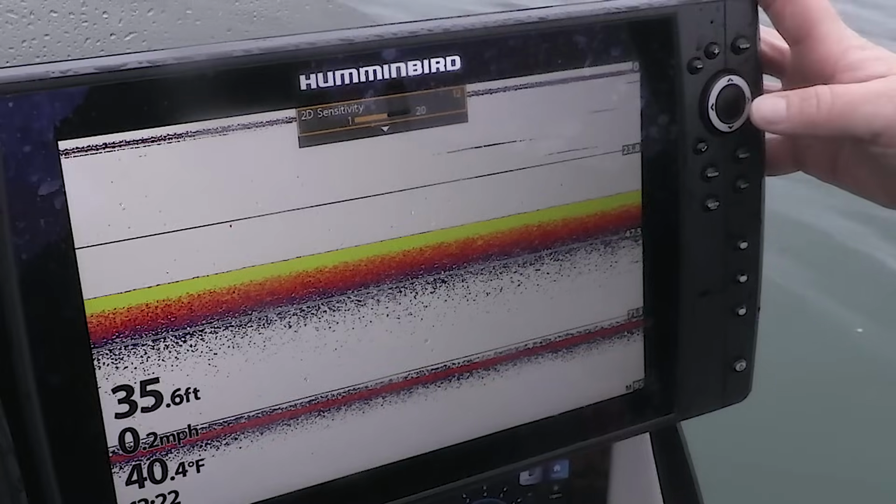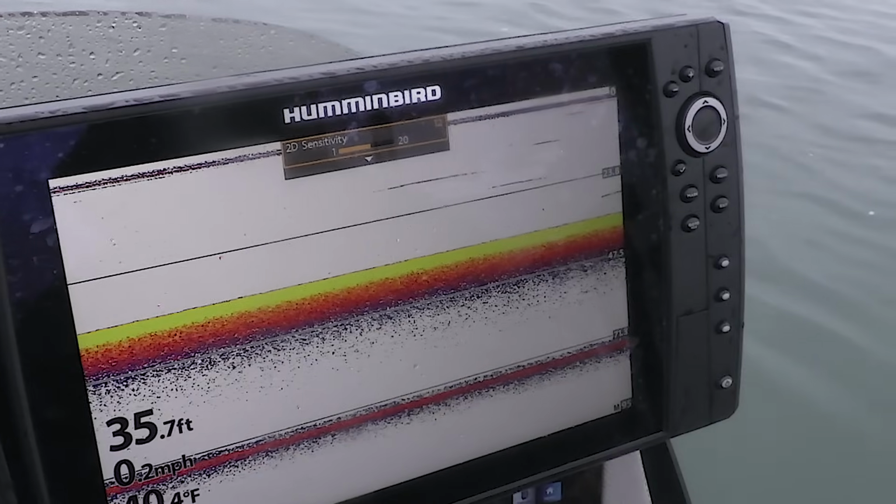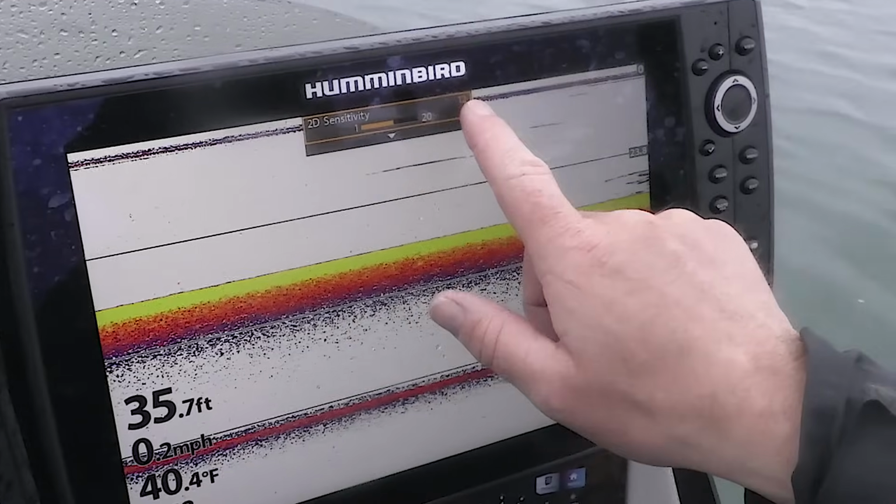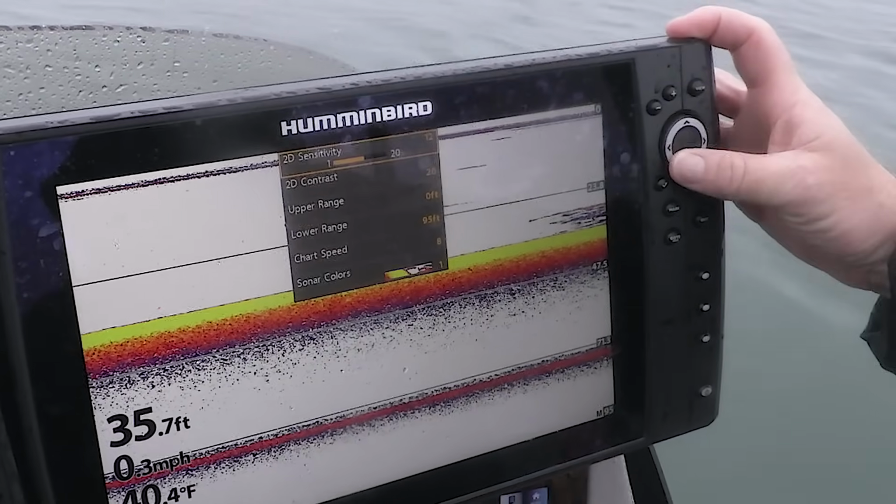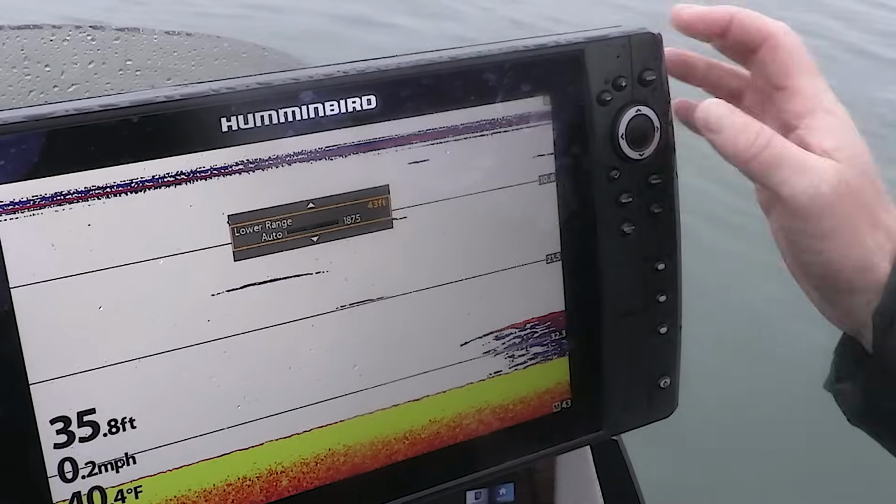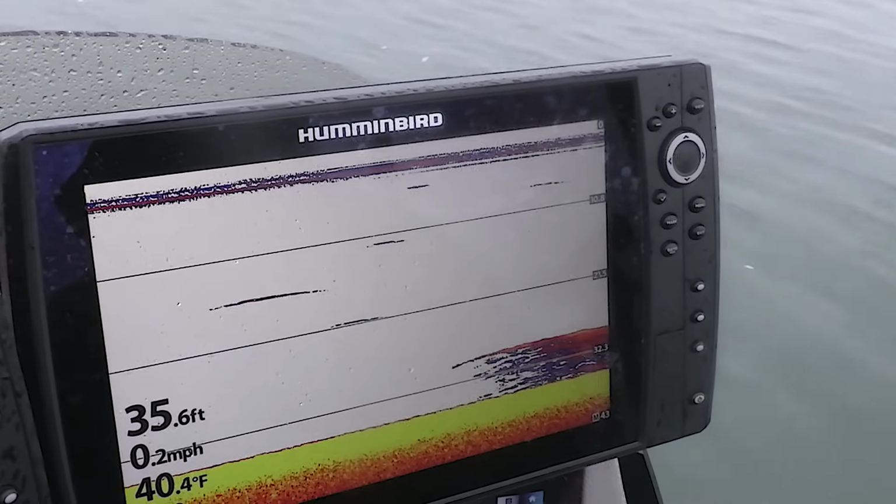But by doing this and putting it up there, so I just see that secondary return, now we can see something that's small is small. So we're not trying to make an elephant look like an ant or an ant look like an elephant. So adjust your sensitivity, your power to the conditions that you're in, more than doubling your bottom depth range, and then going back to what you want so you get to maximize your screen size. And that's all there is to it. That's one setting that'll definitely make a difference when you're trying to mark at speed.